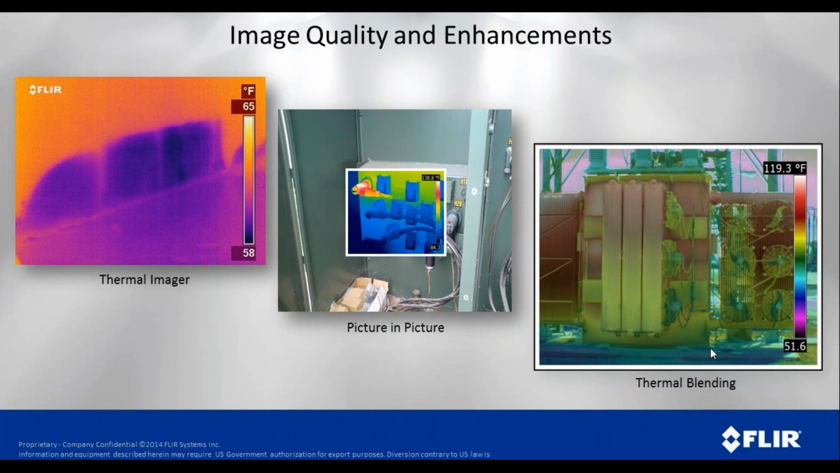The image here is a sort of blending, and it's where we take a percentage of the visual and a percentage of the thermal. And in this case, maybe we're at 50-50, where it's 50% thermal, 50% visual. This is something we've had for a while, but it's almost a dilution of the thermal image. It's not one of my favorite ways to look at it because I think it really takes away from the thermal.